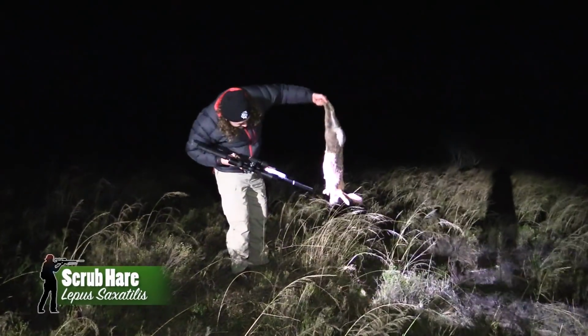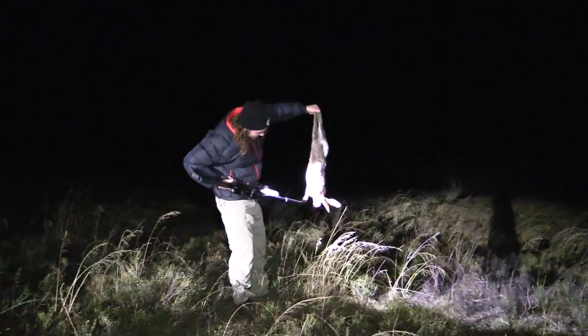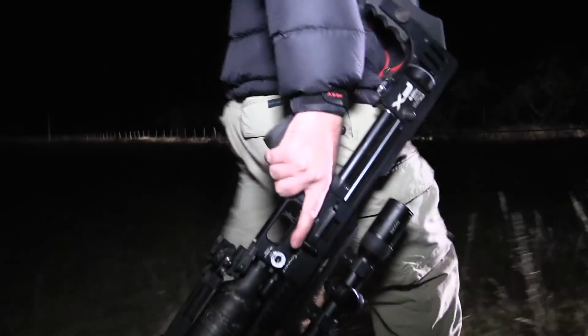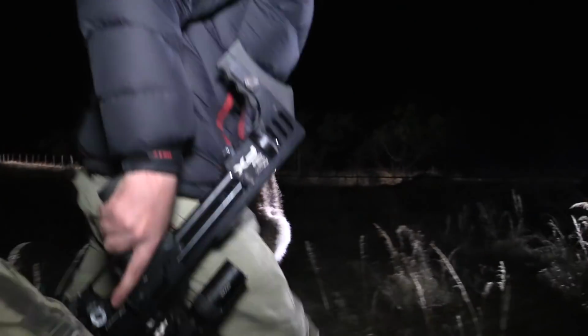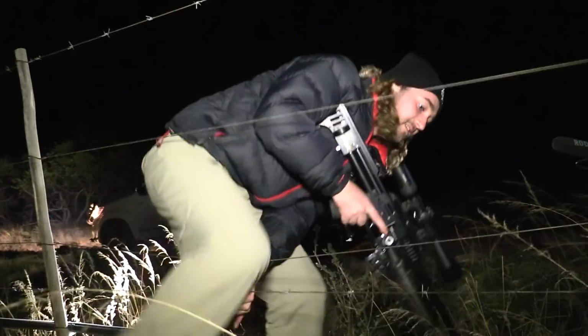Again, straight through the head, right behind the eye. Very happy with that. Second hare down. We have a real spring in our step now. Things are just going our way, and we're having an absolutely fantastic start to the night.